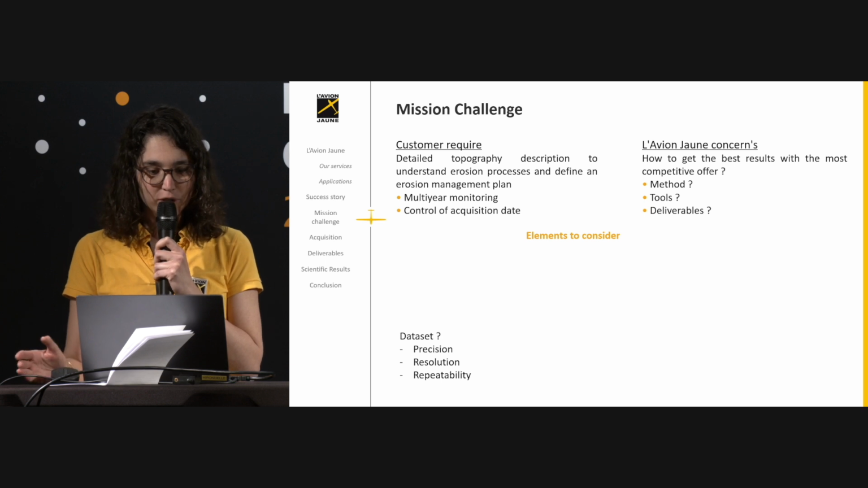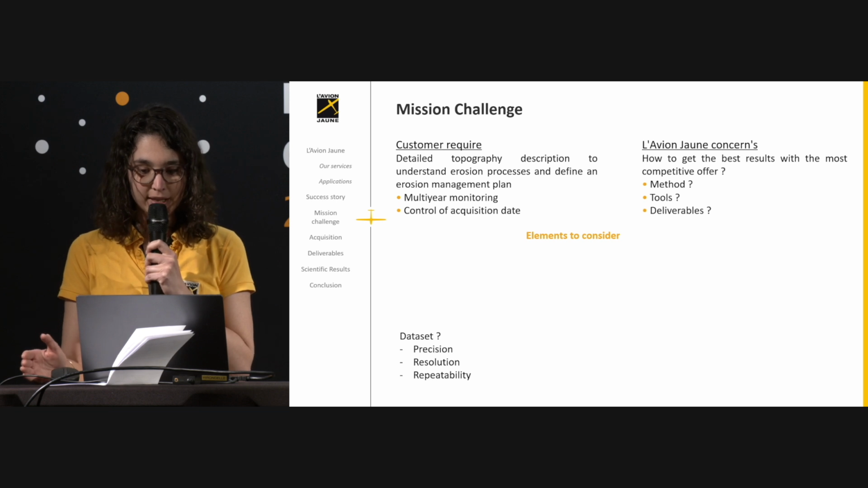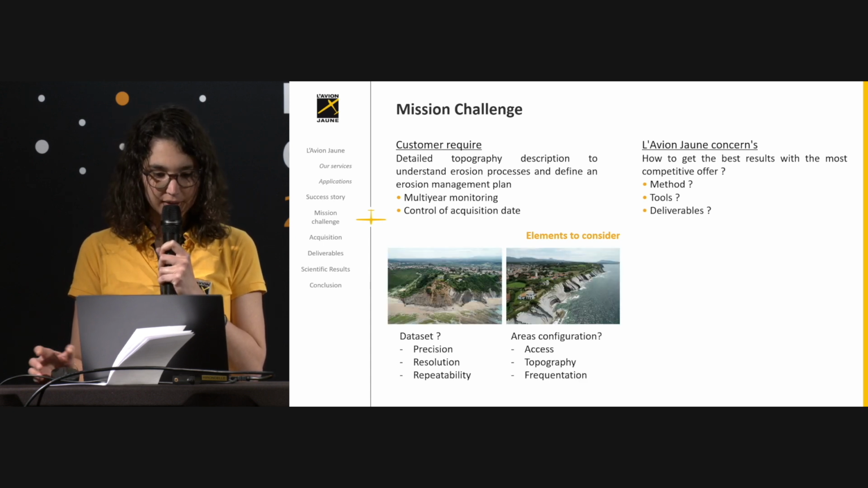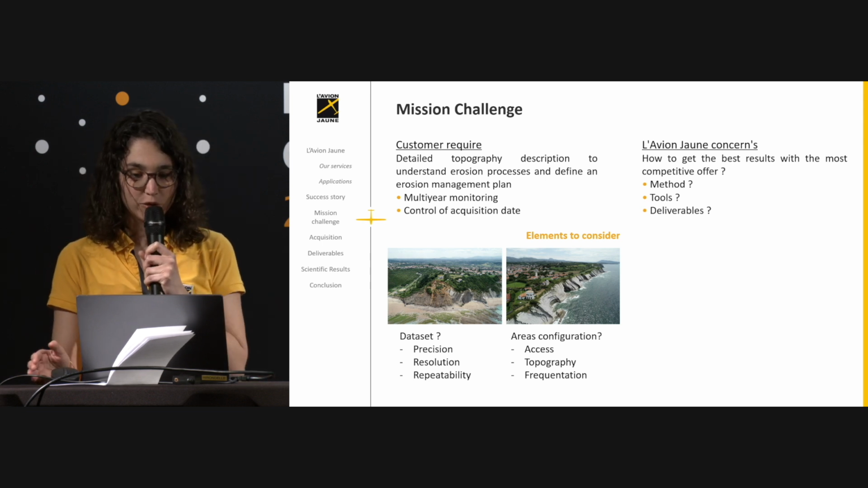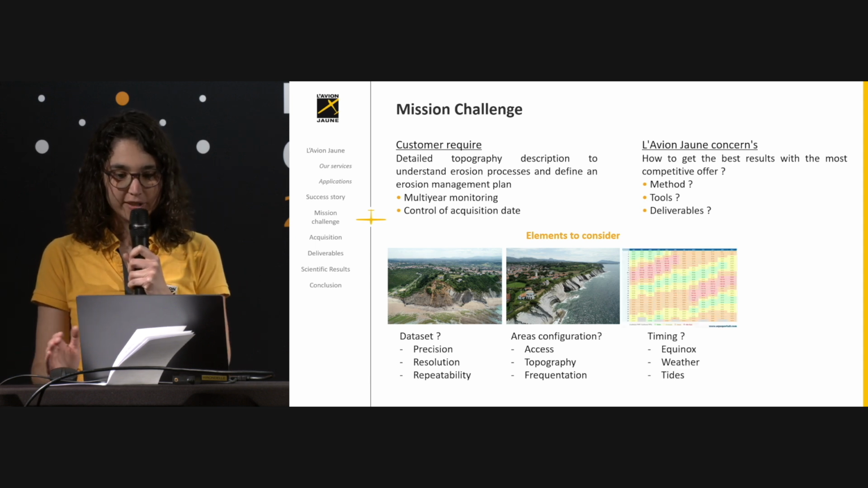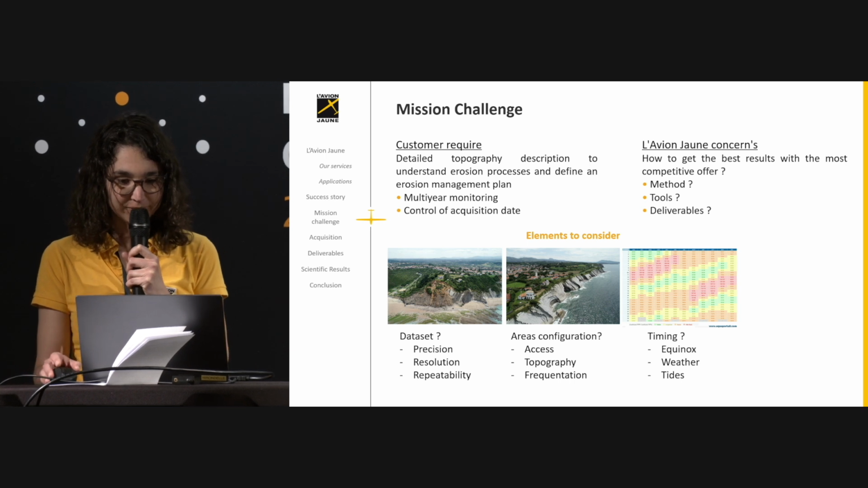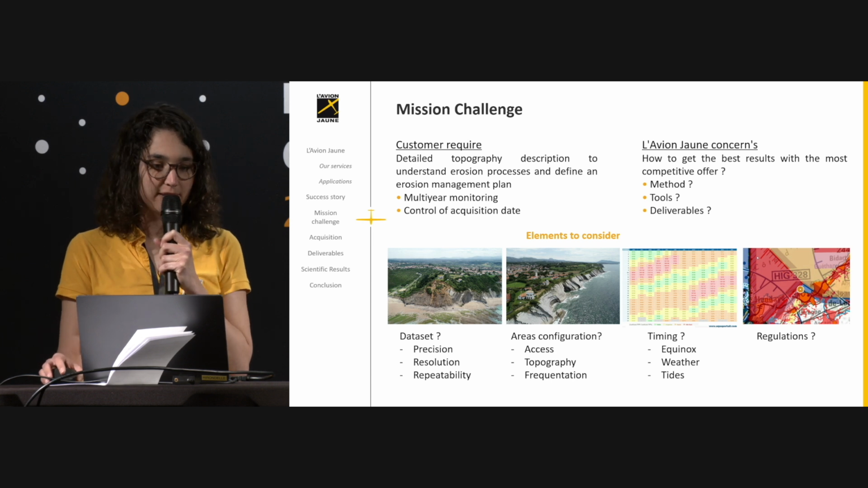So first of all, the element we had to consider was what was the required data set, especially precision and accuracy, resolution, or point density, and in this case, the repeatability. Second point, to choose the vector, we need to know more about the area's configuration, access, topography, and frequentation. We have to consider the timing, in this case, the dates of equinox tides, the tides timing table, and the weather. So is it feasible? And last but not least, the aerial regulation to operate in these areas.